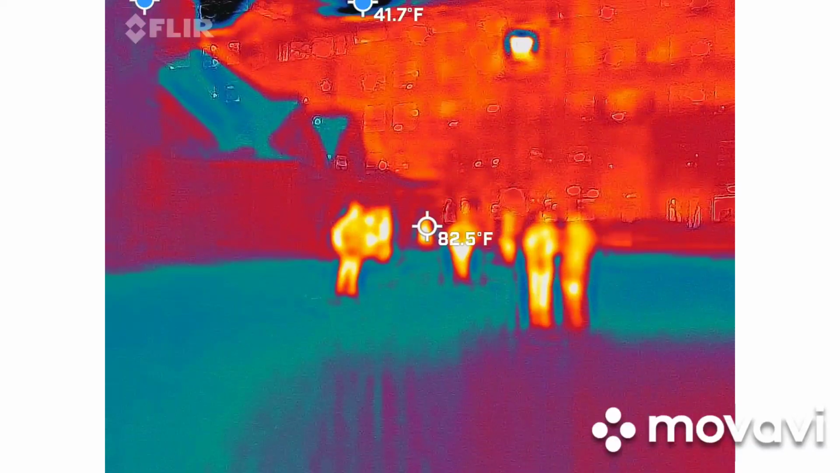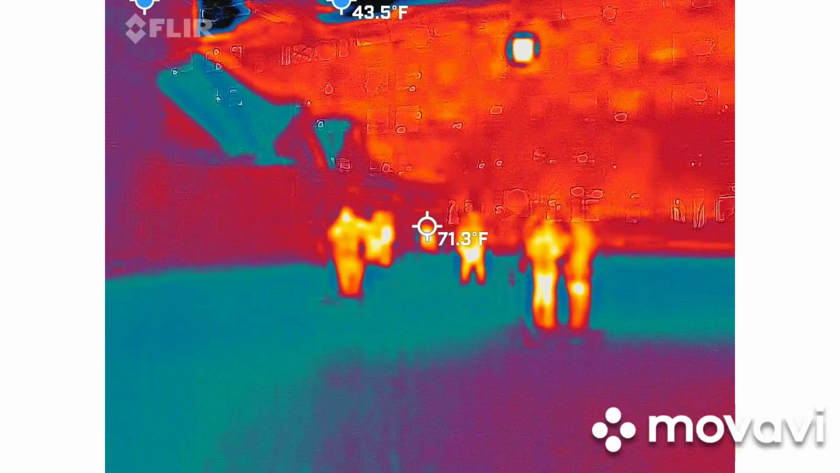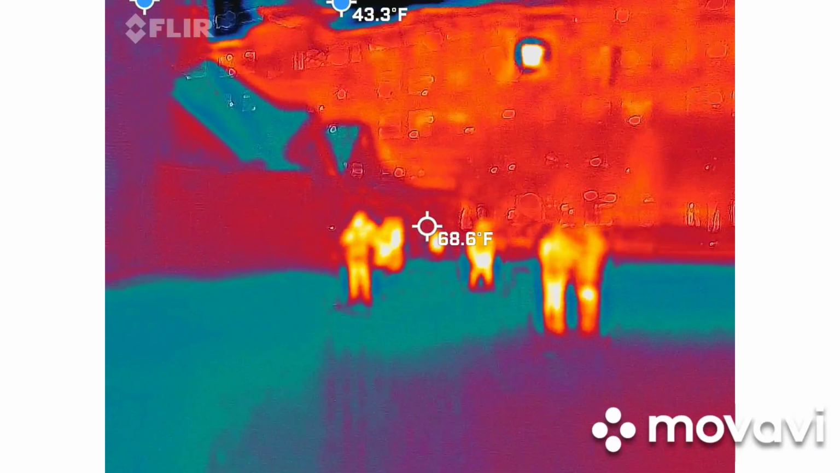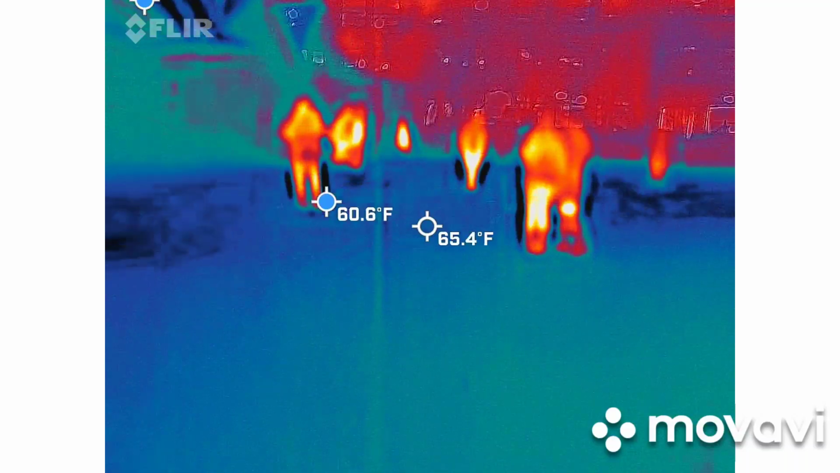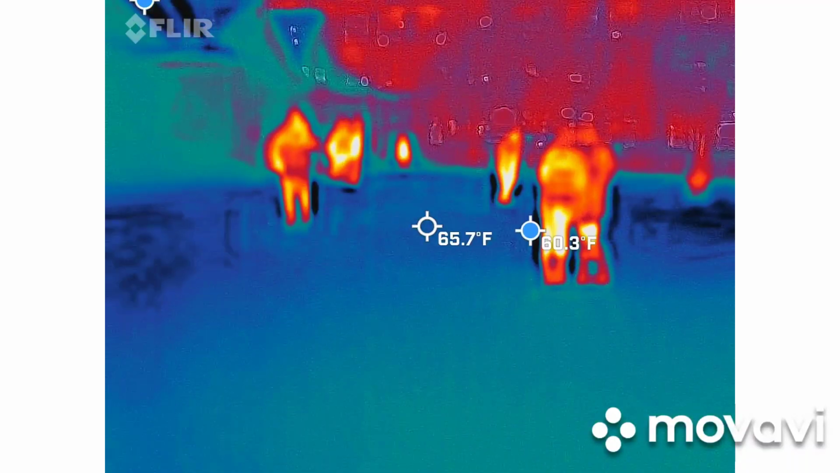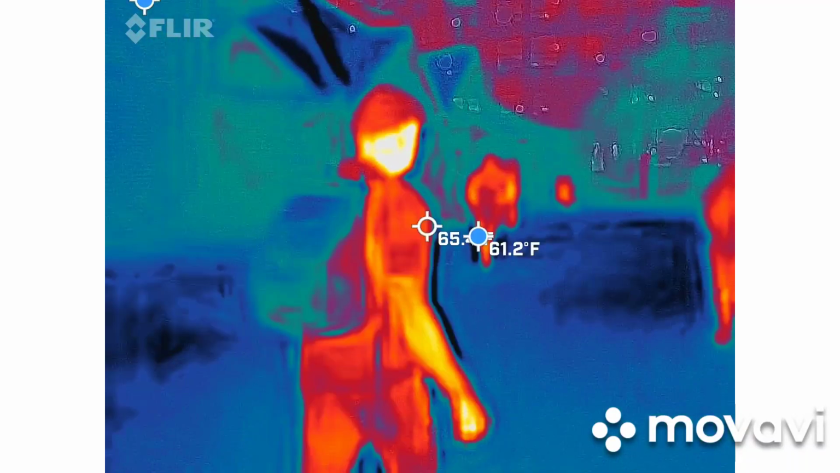Mm-hmm. So weird. But yeah, I watched that video like 1,000 times trying to debunk it because it had this weird cold spot and it was moving. But I know that street light's right there. You know what I mean? That's weird. It is. But again, I'll keep testing it until I get it again.